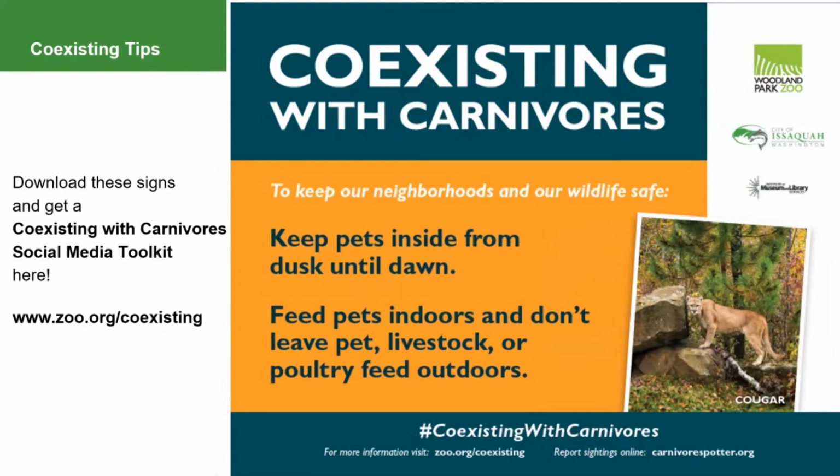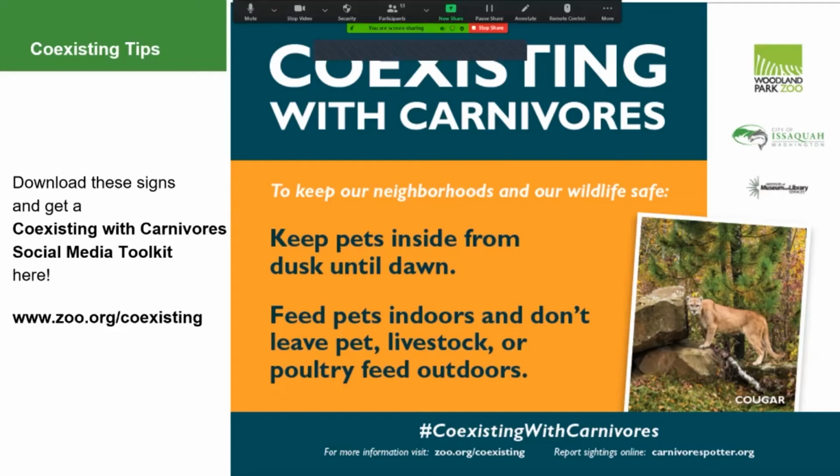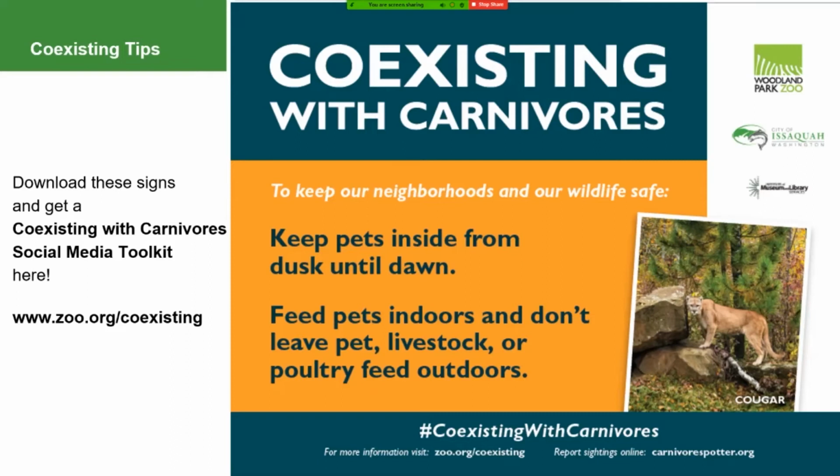It has messages you can use to send to your neighbors. So if you want to help your neighbors coexist, but you're not sure how to approach sharing those messages, these might have some good ideas. The social media toolkit might have some good ideas. And it also has linked images, because we all know that people love to see photos of animals, right?